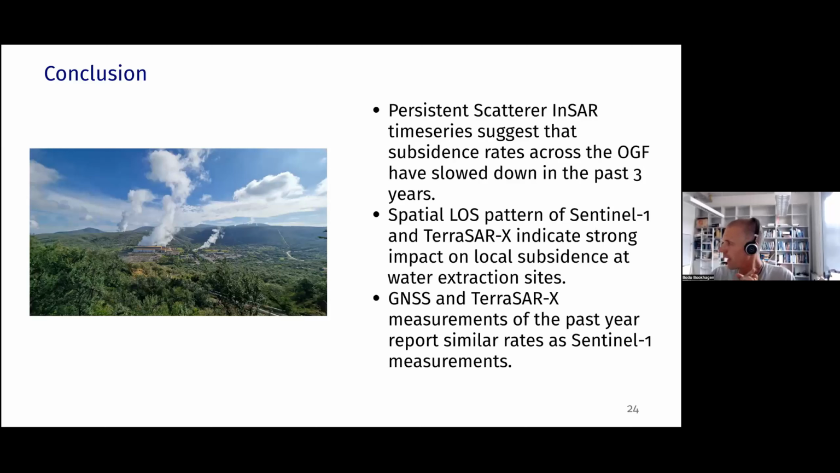The persistent scatterer is a way of only looking at a single point where you have a strong reflection. That's often used in urban environments where you have buildings and houses that create very strong reflective signals, but it also works in outcrops where you have a bedrock outcropping, which we do in the Olkaria area.